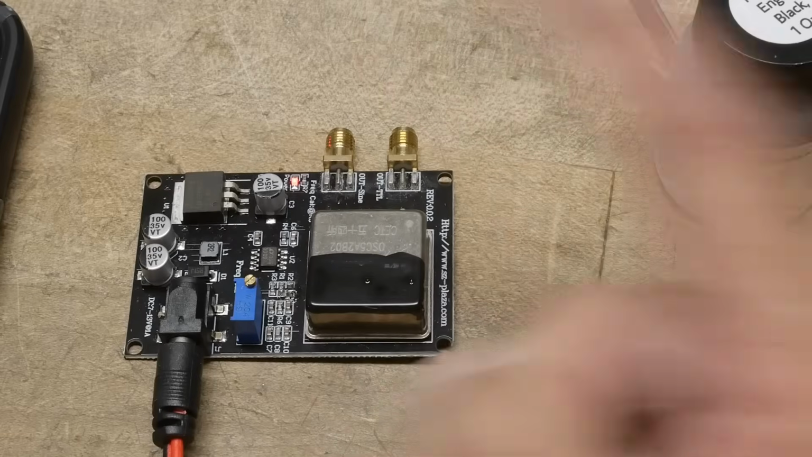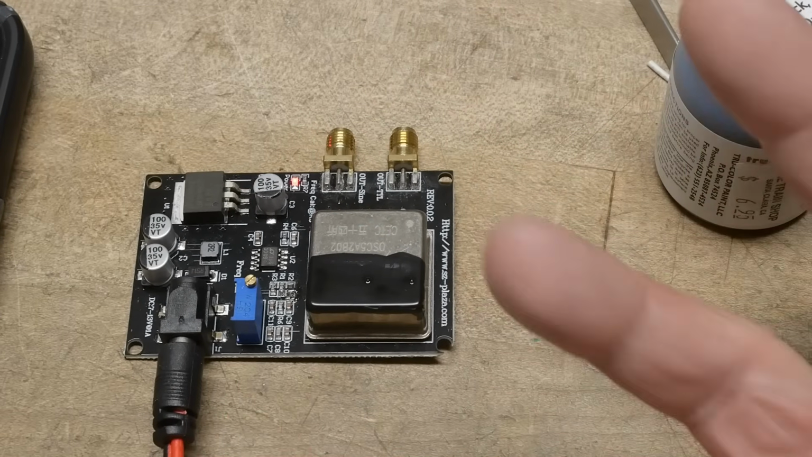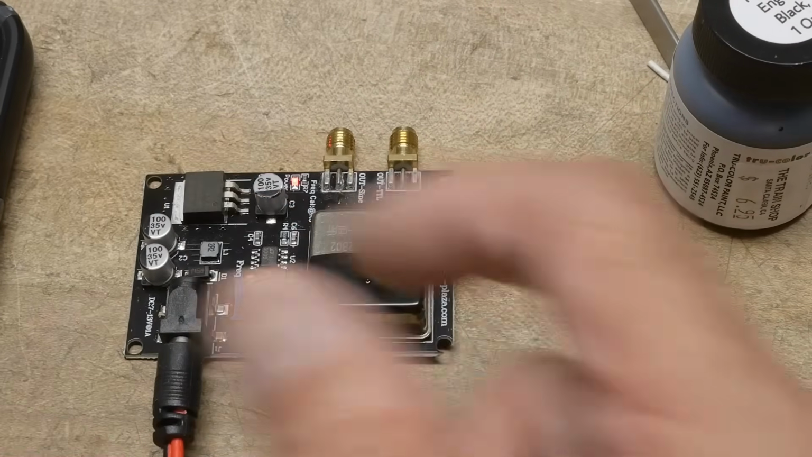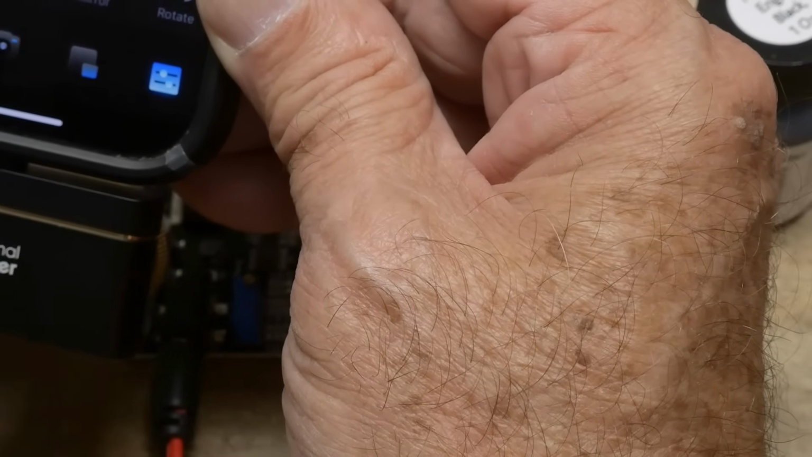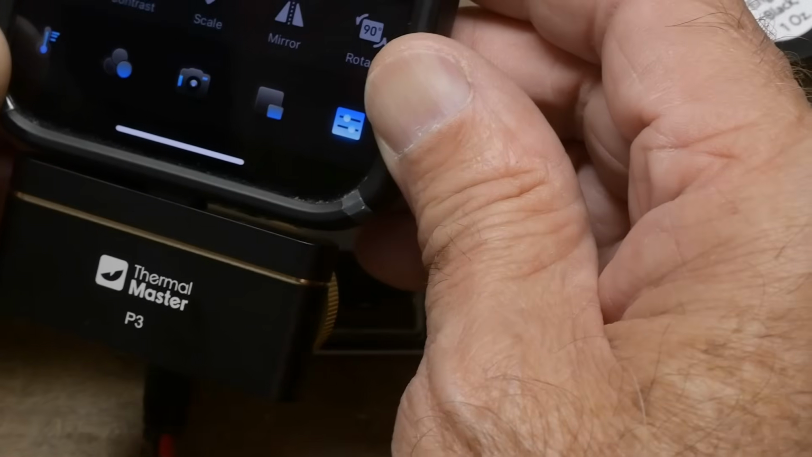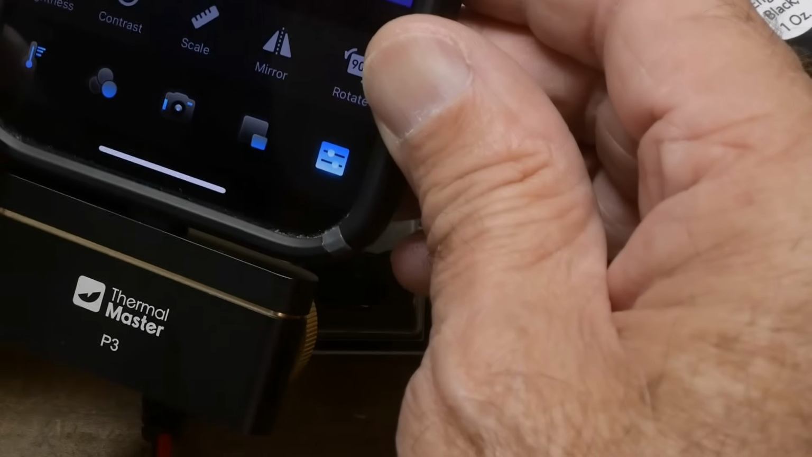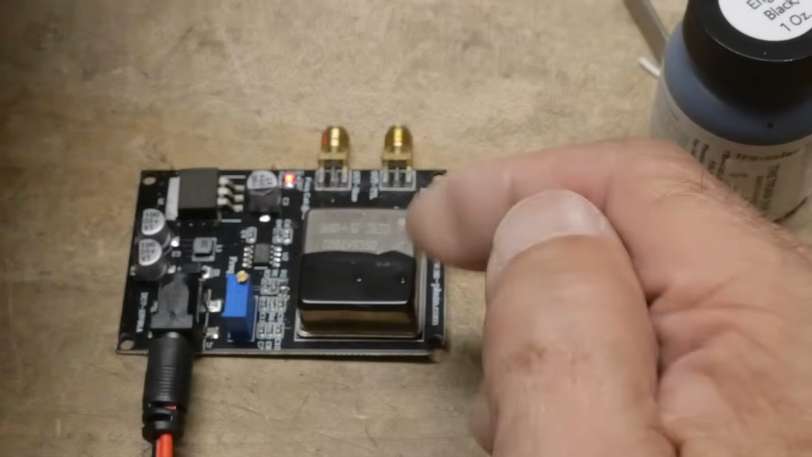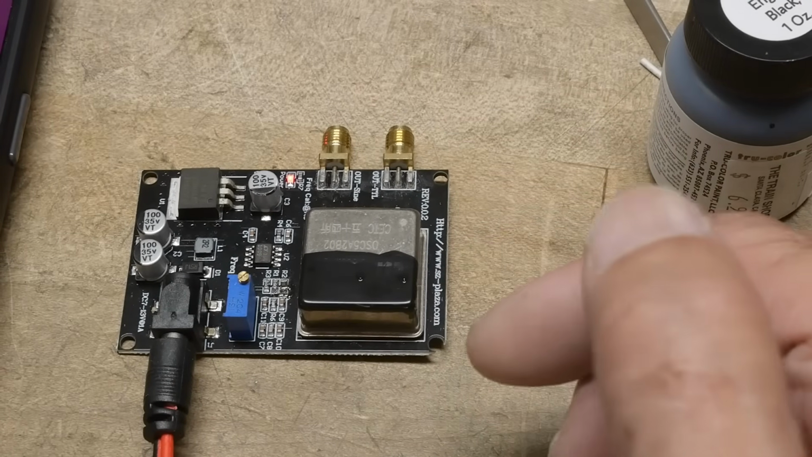Most of the time you're measuring these black packages. So this black plastic is very, very good, 92, 95% emissive. And so you're going to be measuring something really good off of that. Like I say, that regulator's getting up around 62 C. That one's 62. And I thought this was only 32, but now we know it's actually 50. So it's 30 and 50. That's a really big difference.